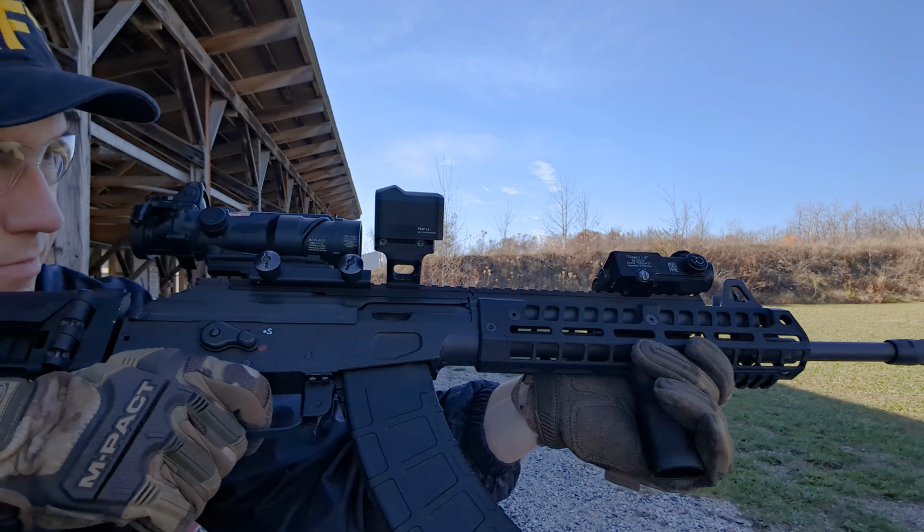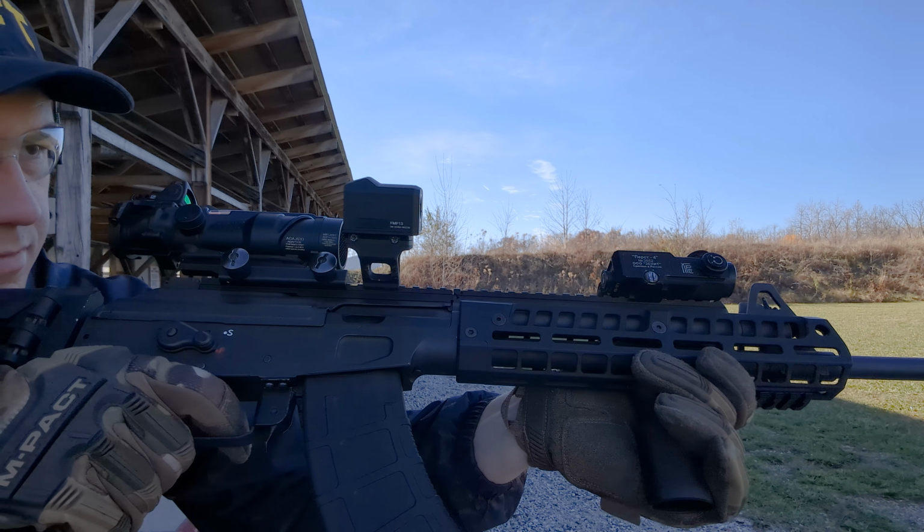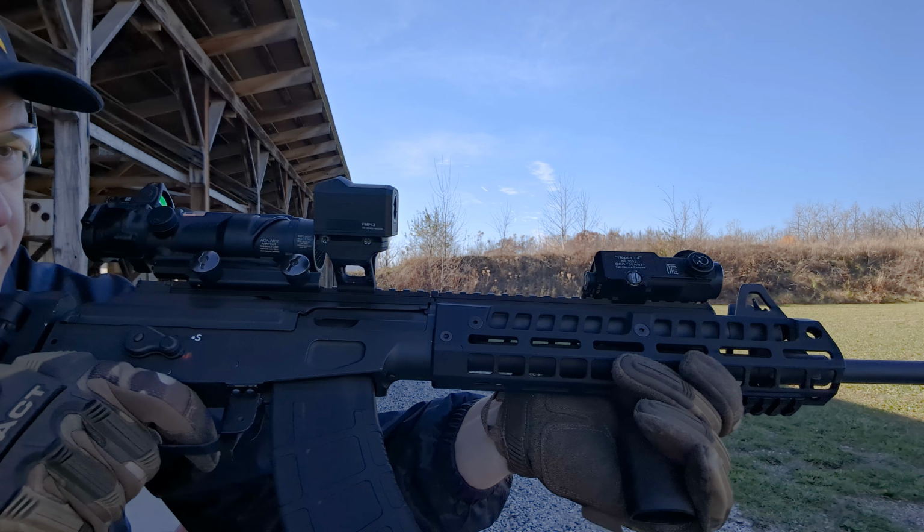Another thing I like about this optic is the simplicity. A lot of thermal sights have the tendency to, just because they can doesn't mean you should. There's no Wi-Fi, there's no GPS, there's no Solitaire on this optic. It's just a thermal sight. There's no recording capabilities, which means they can get the price down a little bit because they don't have all that nonsense on here, and it's just a sight.